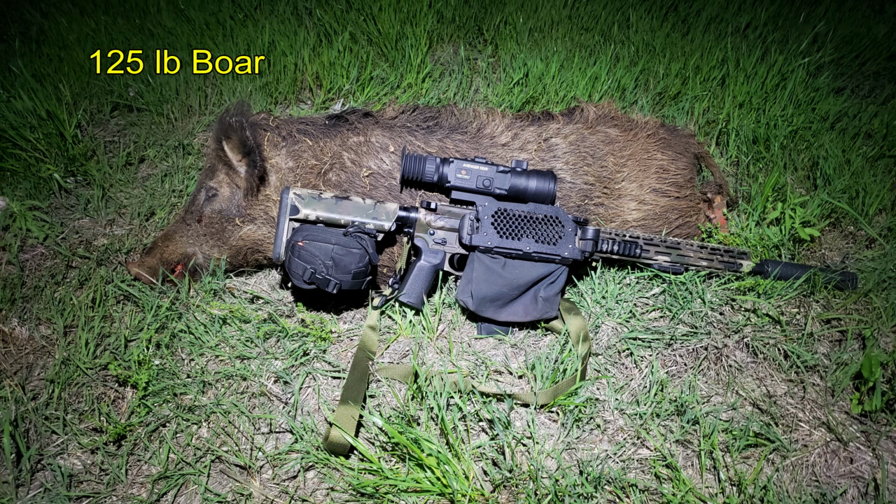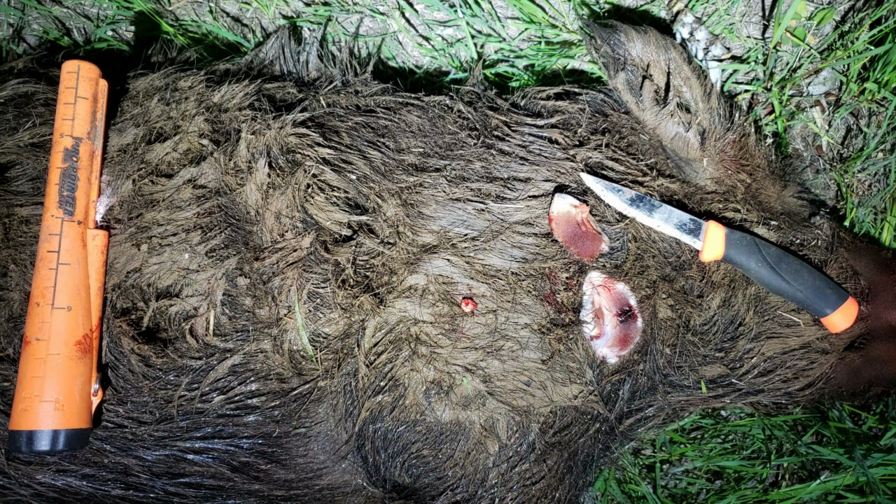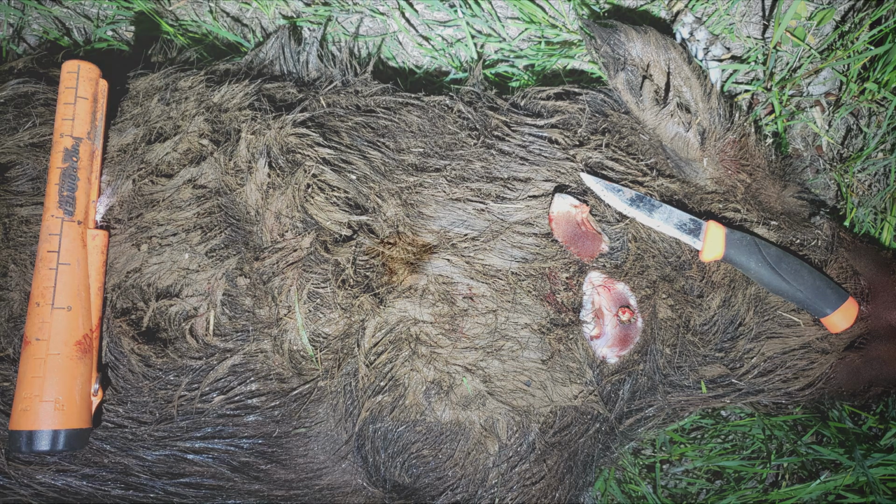This was the larger of the two, coming in at 125 pounds, and if you look closely on his nose right here, you can see where the shot entered, and you can see the point of aim on the right-hand side. Using the metal detector, found what remained of the bullet in the right side of the neck, and you can see that bullet fits in that nice little space. That's the hole that it came through before it was embedded under the skin.